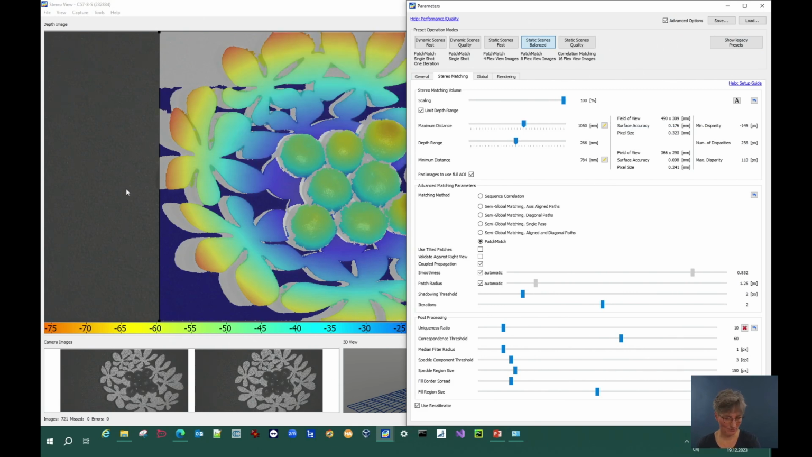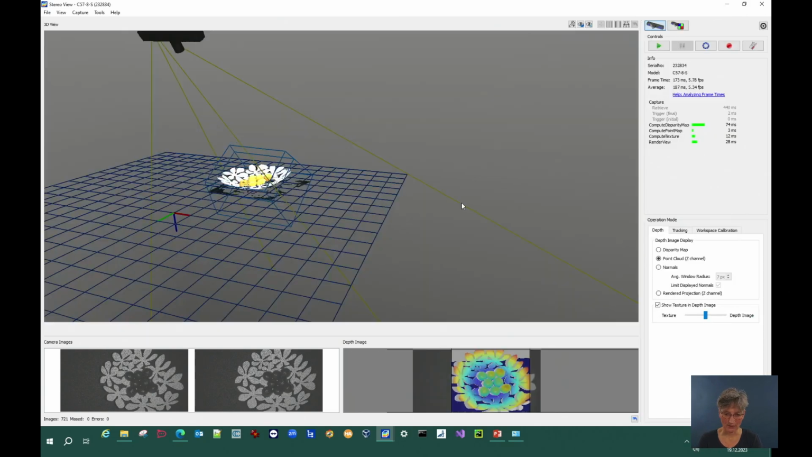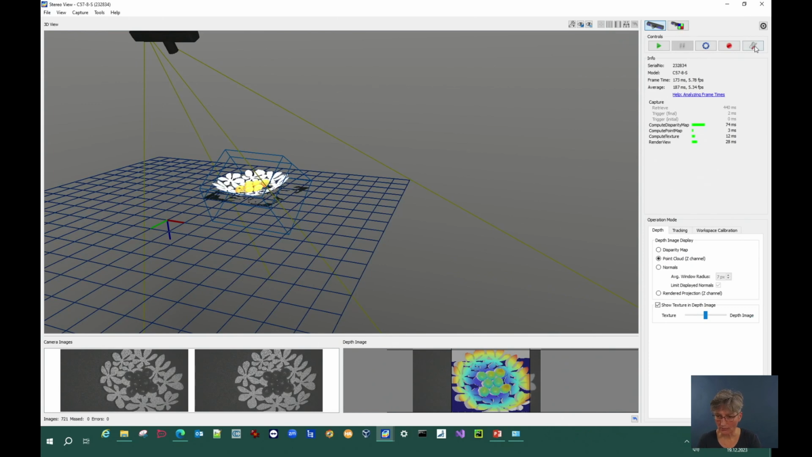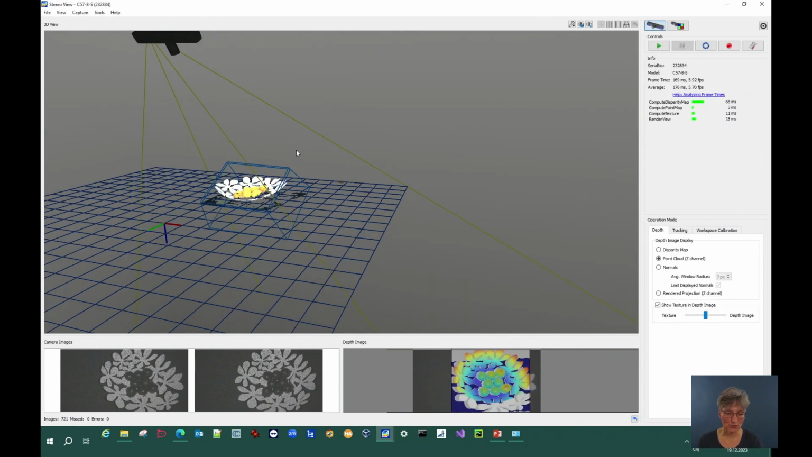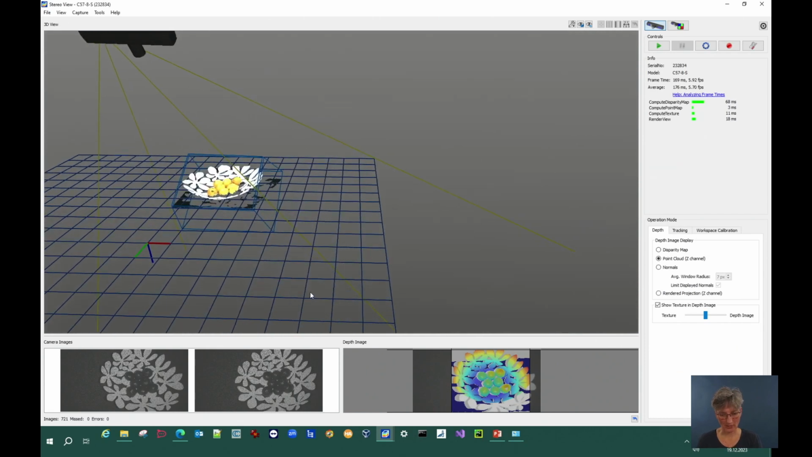So it's close to the goal, and here I can choose the depth range here. Then if it's too small, then you see the object will be cut. So I choose this setting, and then I'm fine for the first step.